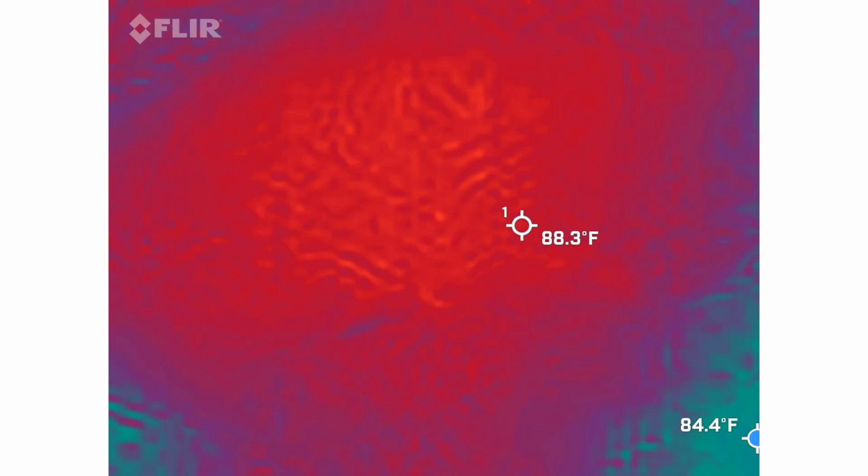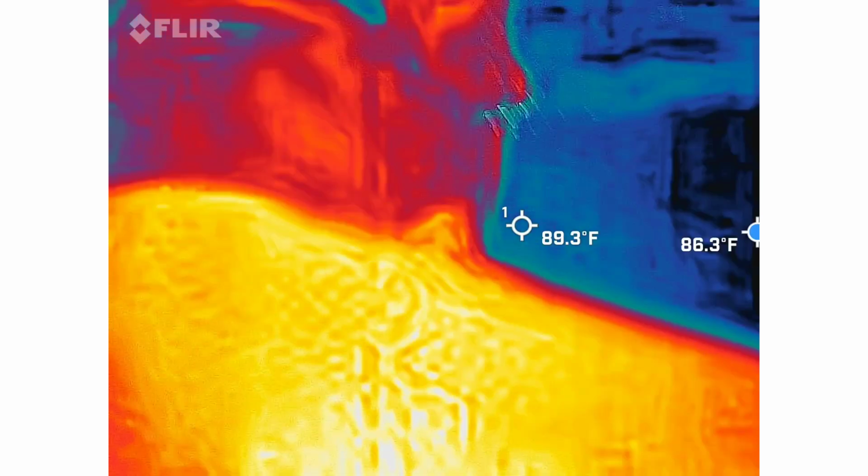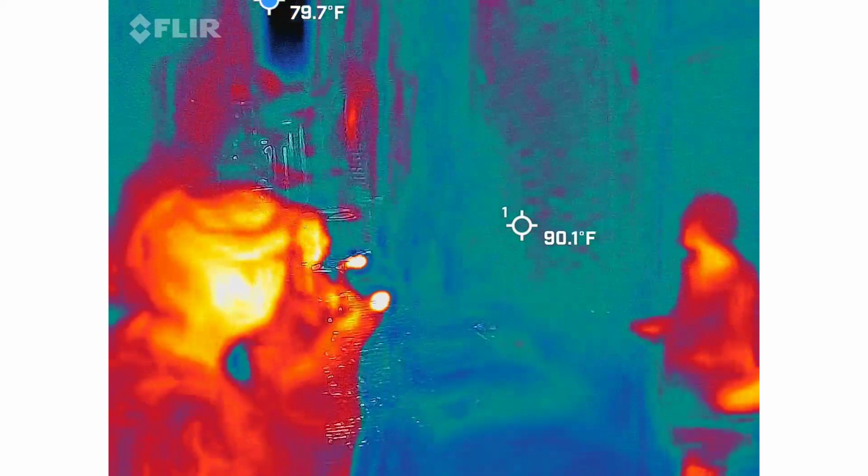So, the reason why we're getting that loop, I don't know if it was a happy occurrence, if it was somebody's wedding day, or whatever it is, but it could be something on the other end. I've never had that kind of vibe going on down here.